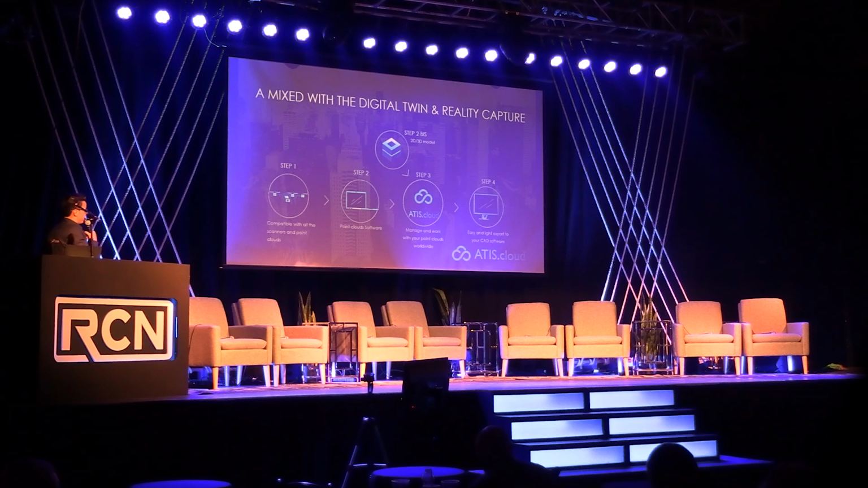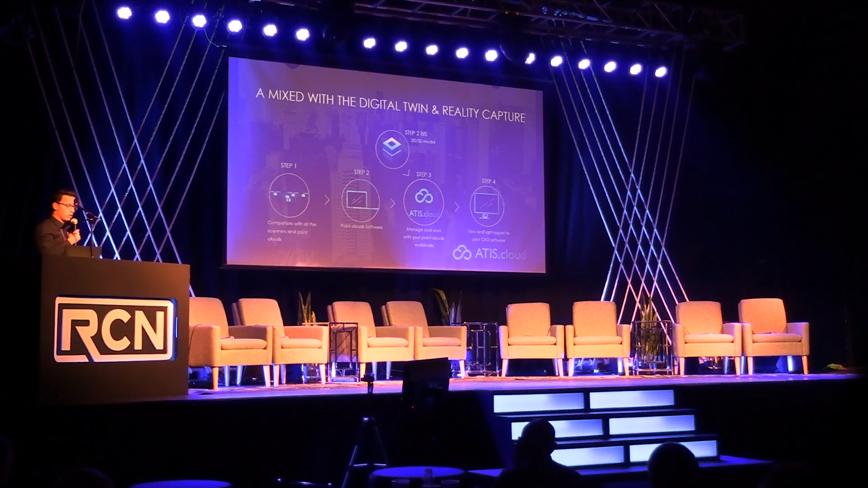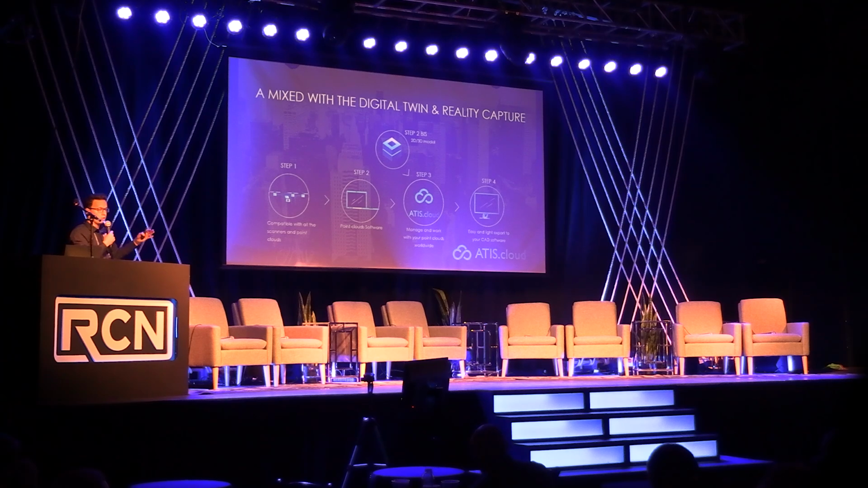Atis Cloud is a mix of digital twin and reality capture. We integrate into a workflow that already exists. In the first step, you create the data, when you capture it. Atis Cloud is compatible with all point clouds, regardless of the scanner device, whether you're using terrestrial, UAV, mobile scanning, or even tablets. You or your clients might be capturing the data. The second step is where you get the point cloud. When you register the point cloud, for example, you'll be getting the Recap project, E57, or LAS.